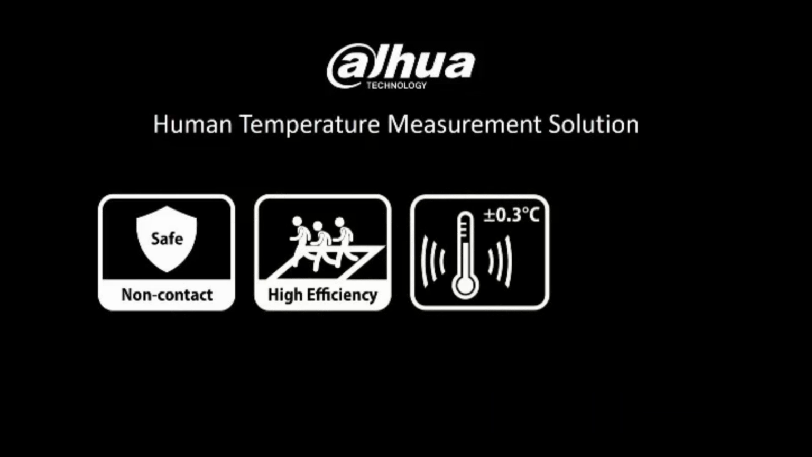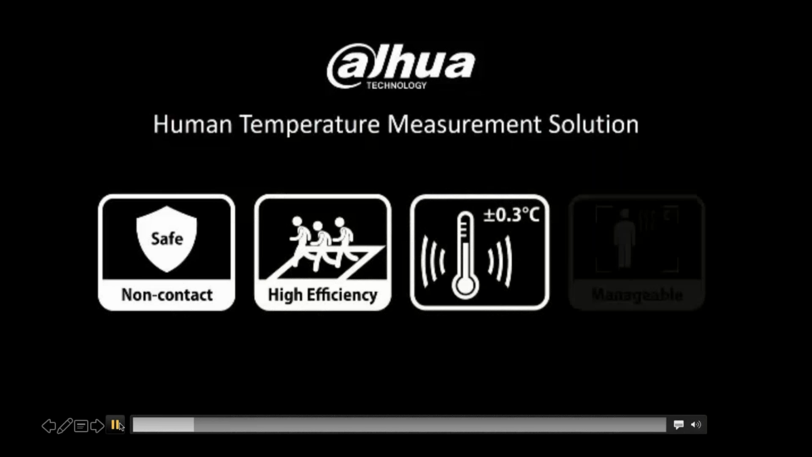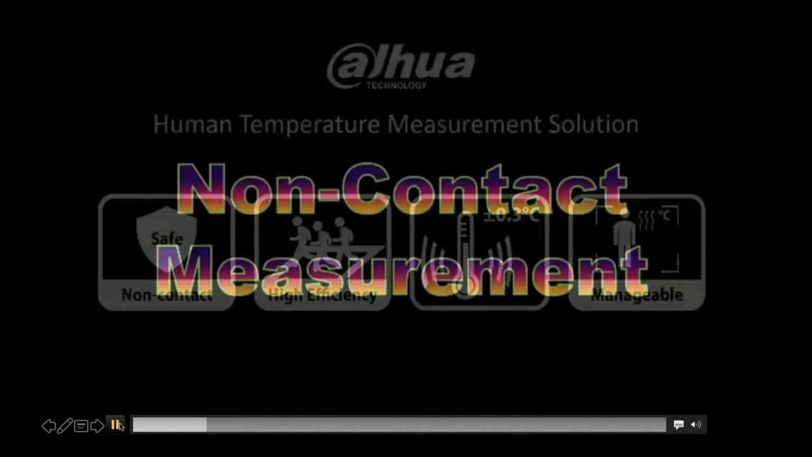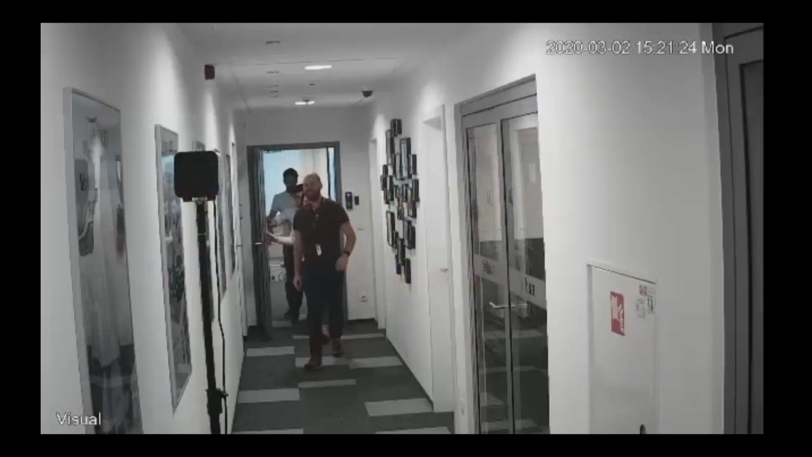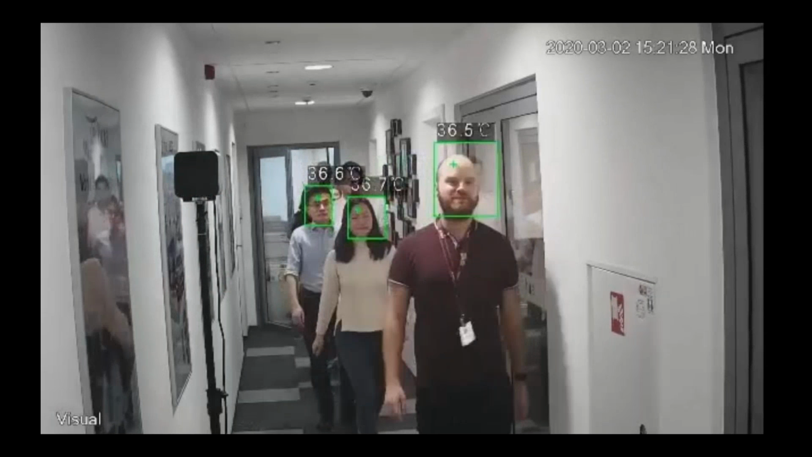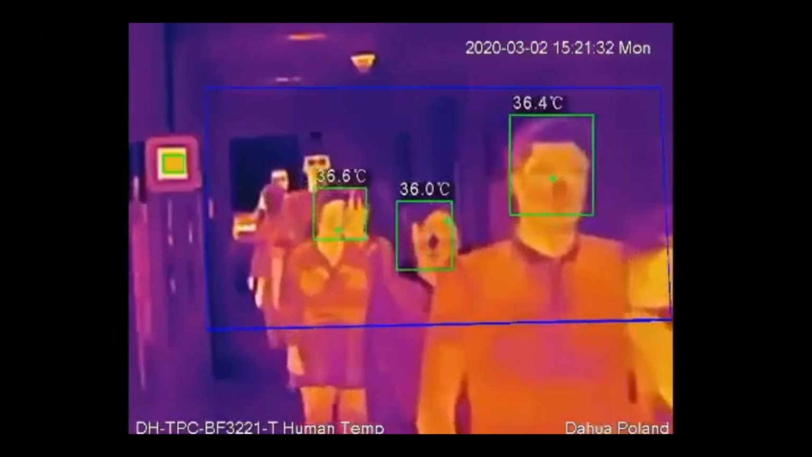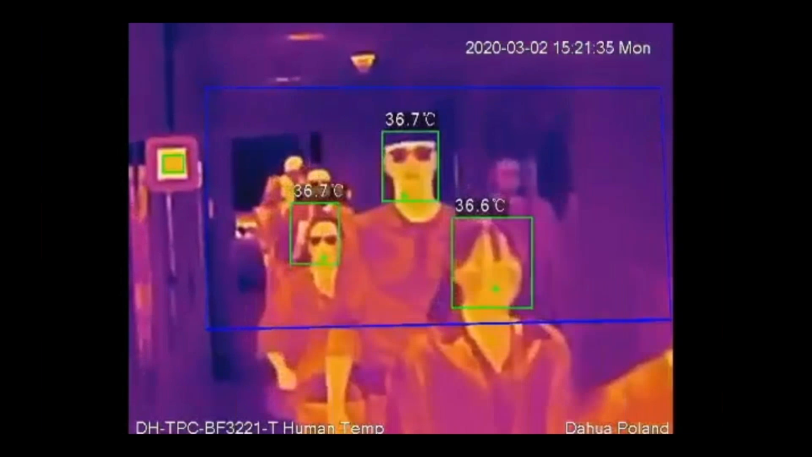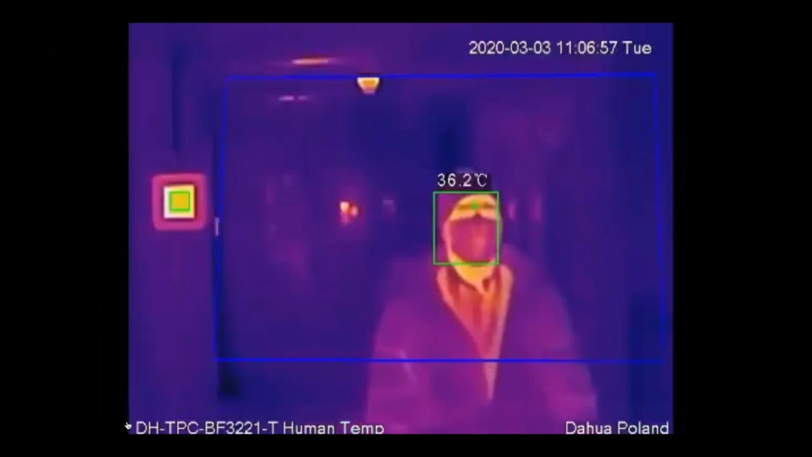So this solution is really great because it's going to have the ability to still read somebody's temperature, even though they have something over their face. You can switch it between Celsius and Fahrenheit, whatever you prefer. So here it's just showing all the temperatures, and now you're going to see a mask and a hat. So the person doesn't have to remove that mask or that hat. It's still going to read their temperature.